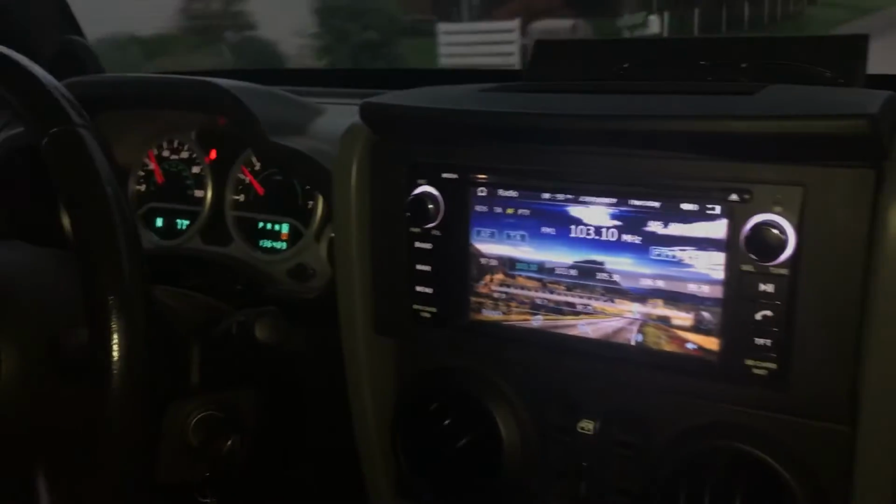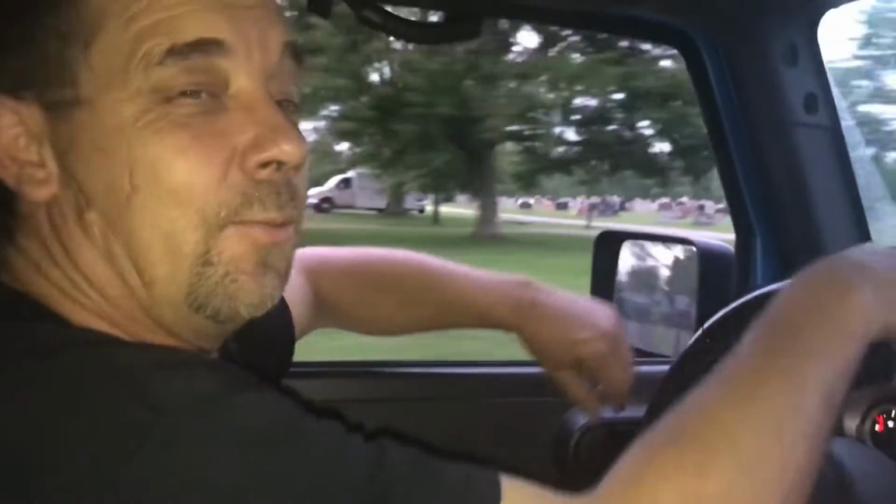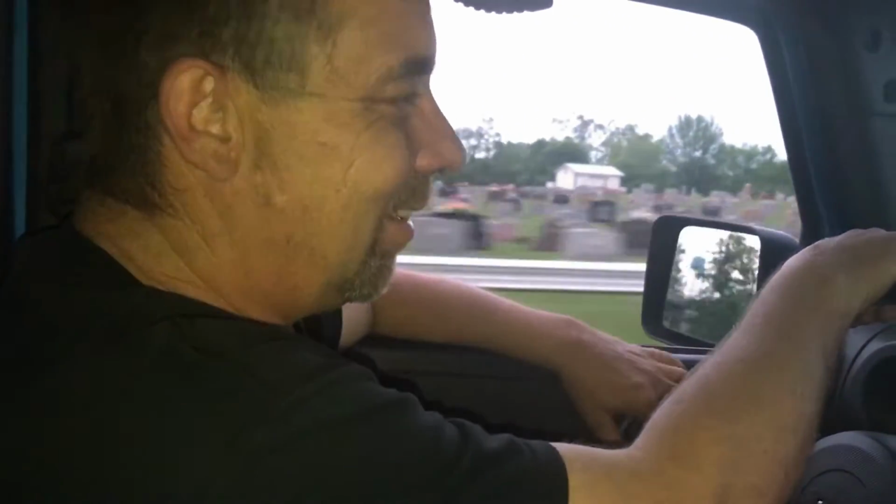Yeah, let's get it done. Look at you trying to blind me so I can't drive. We can't even get to the travel field. Let's go get some of these coyotes.